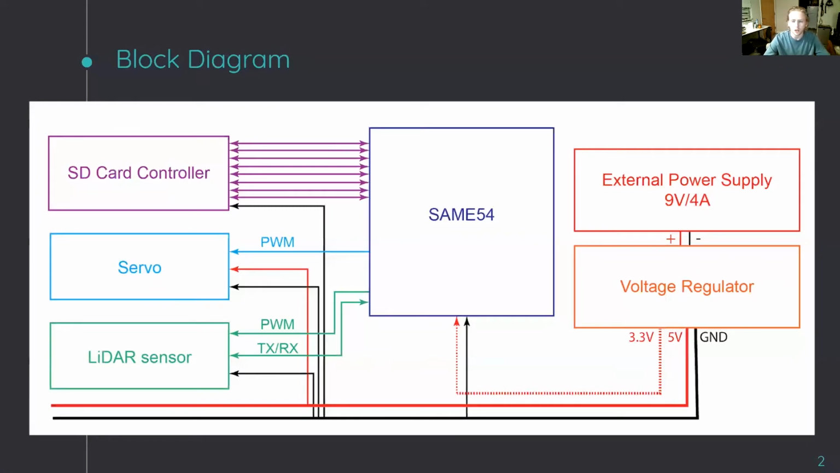The microprocessor will have communications with the 3 IOs: the SD card, the servo, and the LiDAR sensor, using GPIO ports, SDHC protocols inside of the microprocessor to talk with the SD card, PWM signals sent to the servo to control different angles, PWM signals sent to the LiDAR sensor, as well as UART communications to get data.